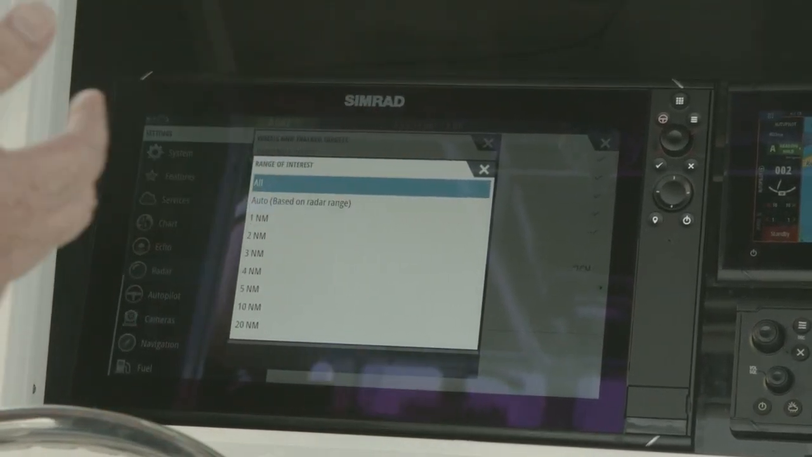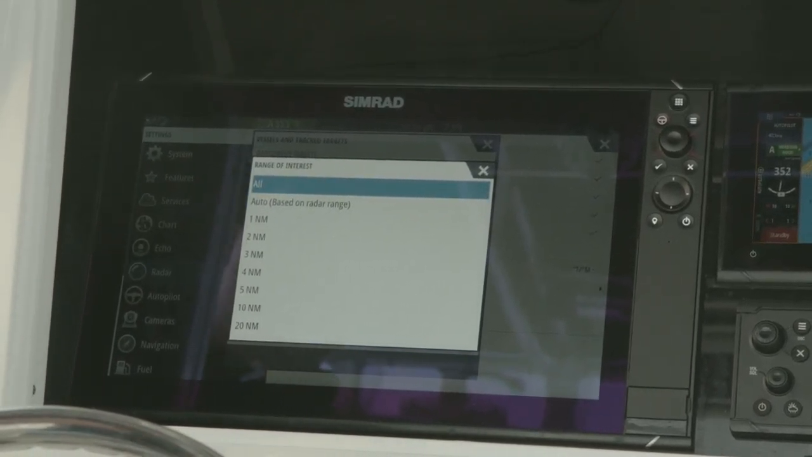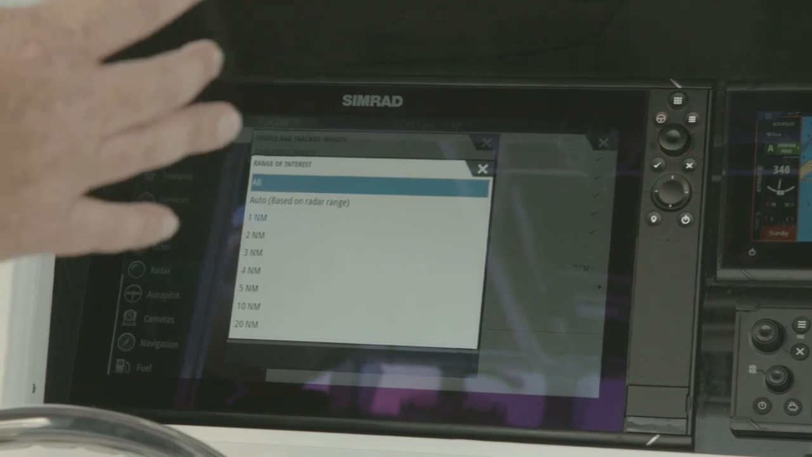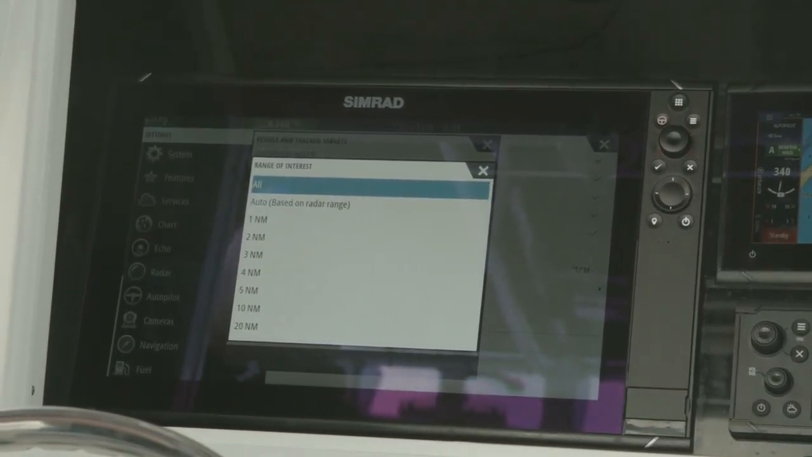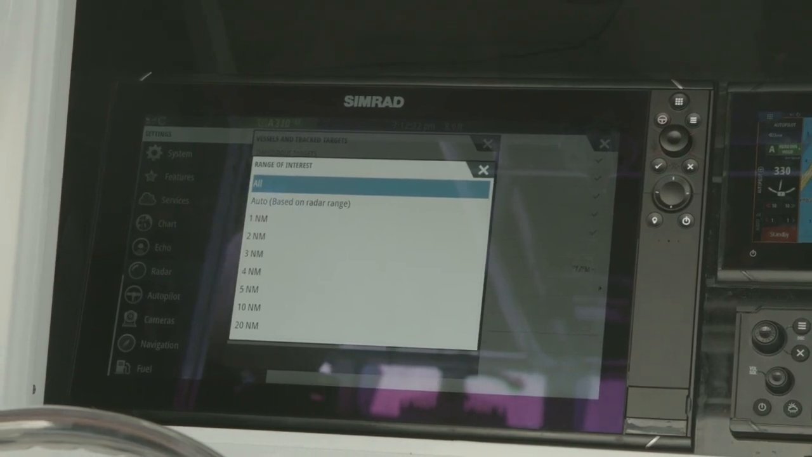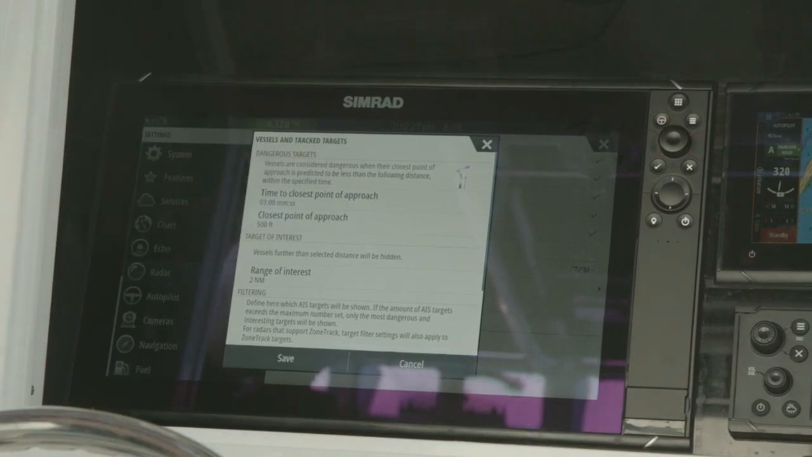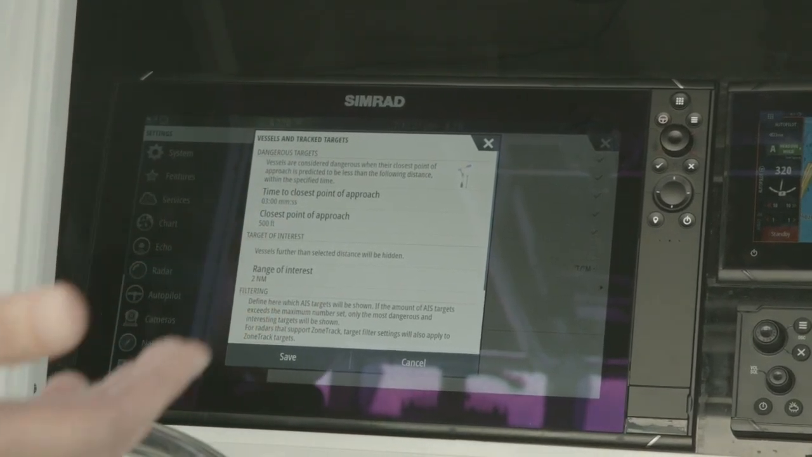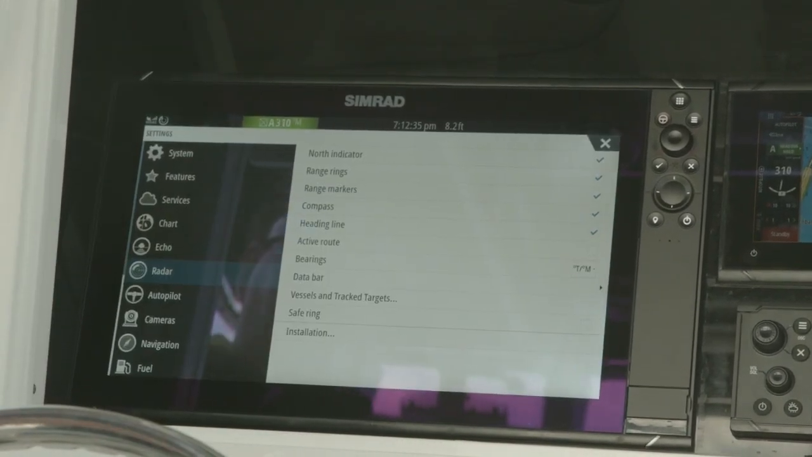So as it comes out of the box, it's set to all targets, show them at all times. When we go auto based on radar range, it will only show the ones in the radar range. So as I zoom in or out, only the ones that are visible. And then you do have based on nautical miles. So if I only want to see within 2 nautical miles, it'll only show those. And again, it will declutter the screen and clear it up. When you're finished, you simply hit save.